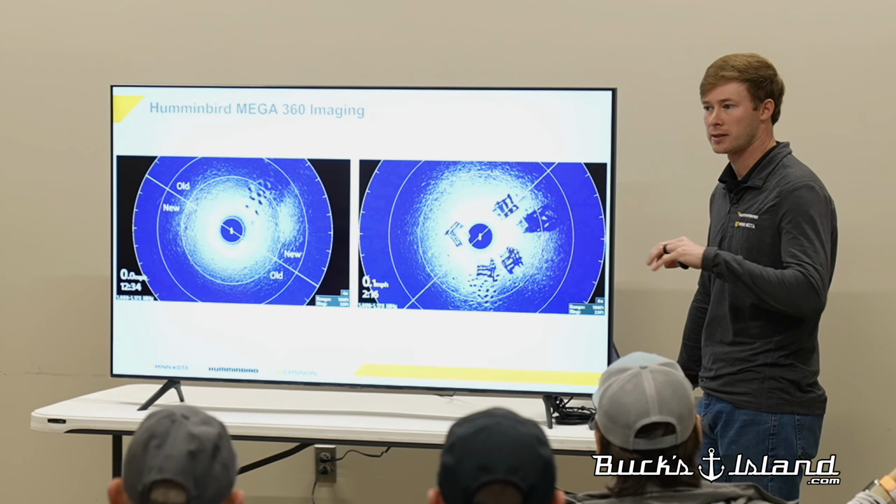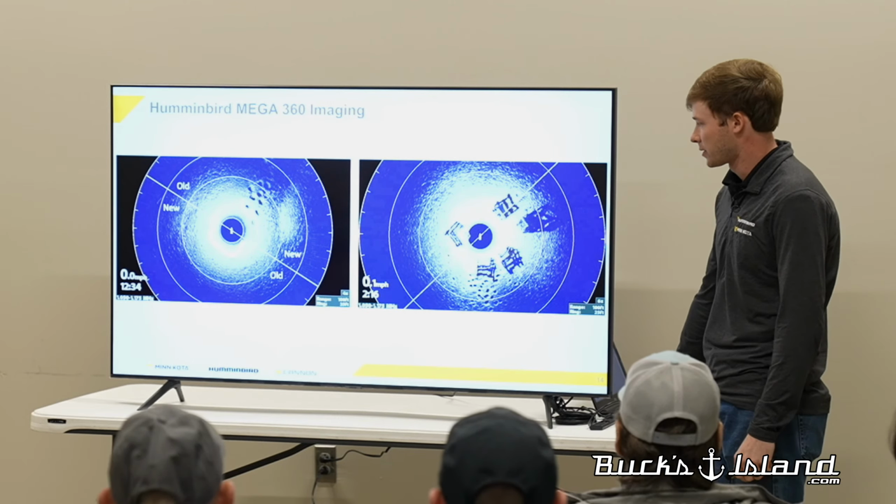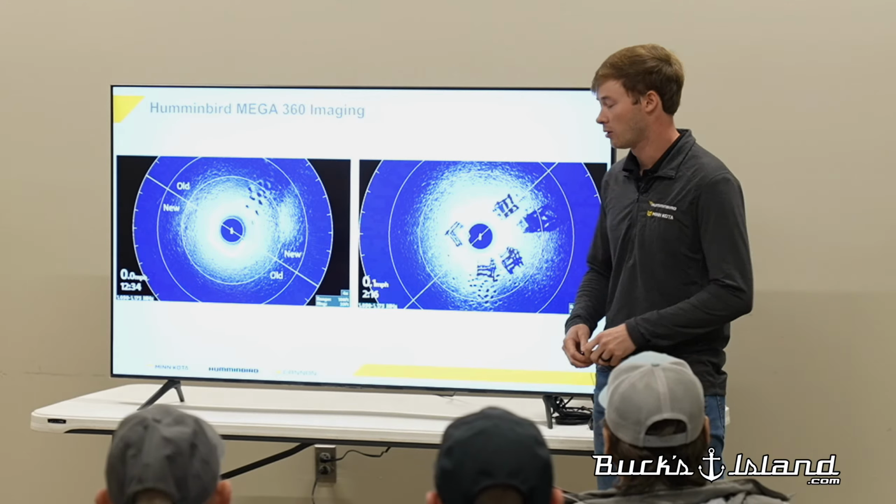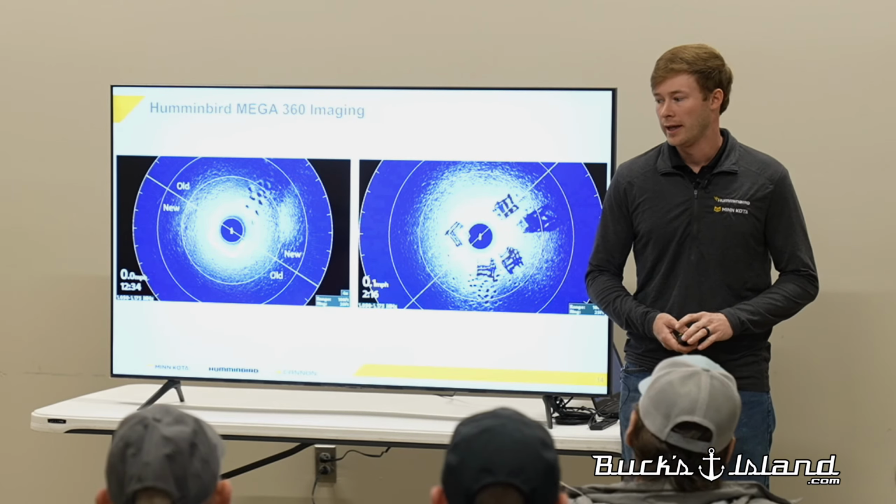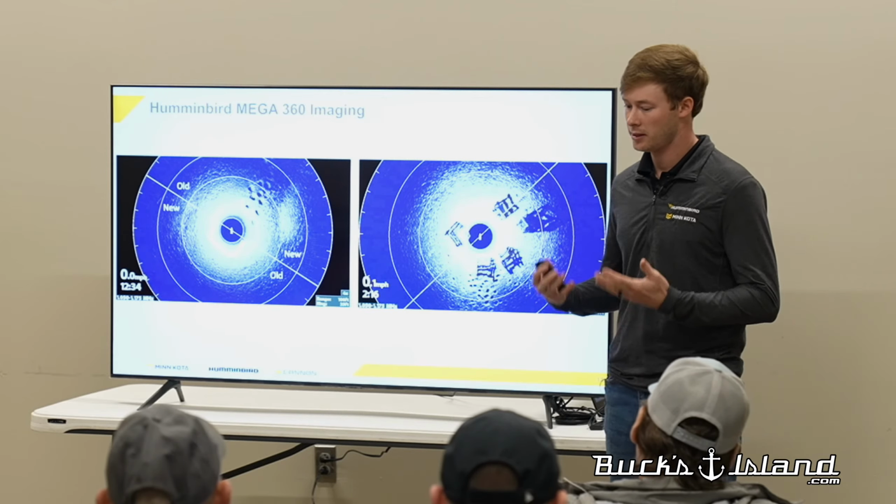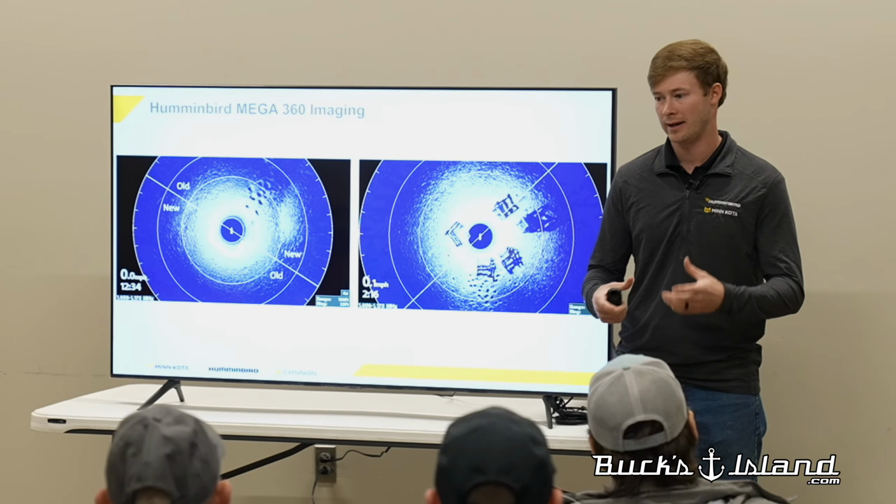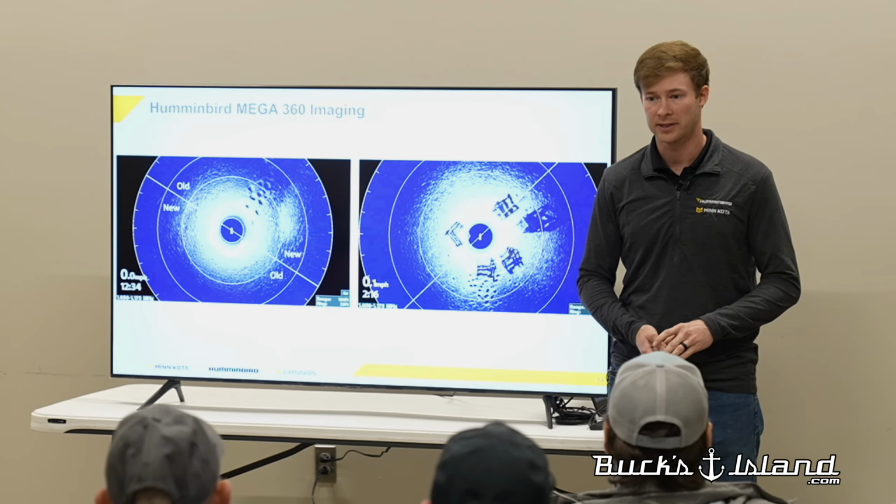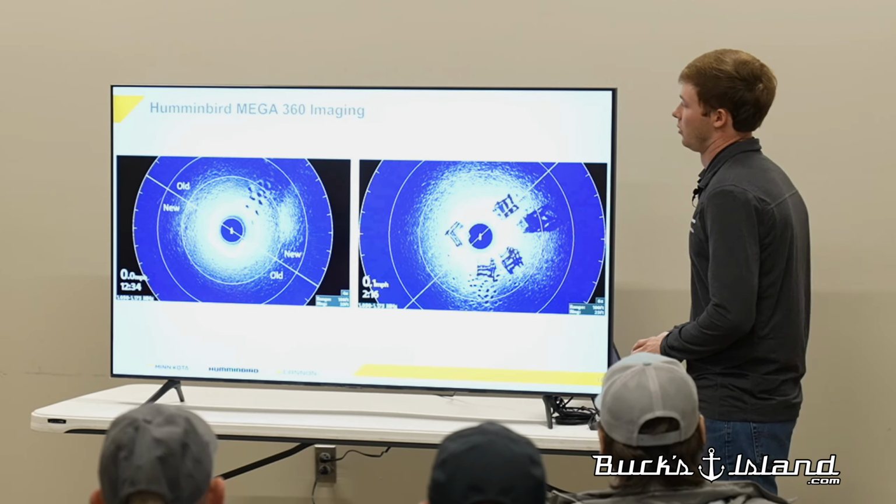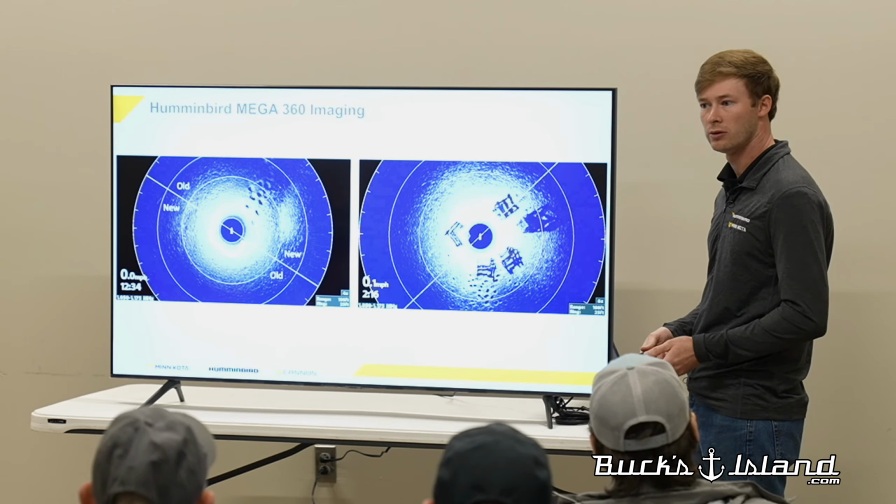How many people have 360? We got 1, 2. So for those who are not familiar with 360, this is actually a pod that goes on your Ultrex or Fortrex trolling motor. It is essentially a rotating side imaging transducer. It's not a side imaging transducer, but it displays everything on the screen similar to side imaging. So when you're fishing up there in the front, this just gives you a 360-degree view around your boat at all times.